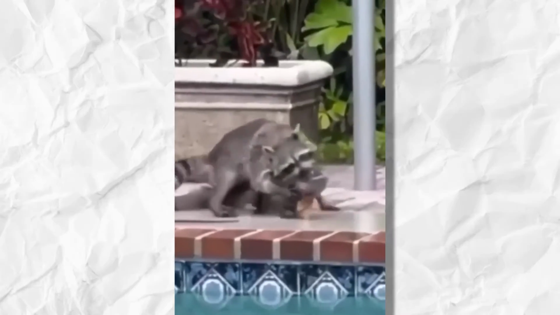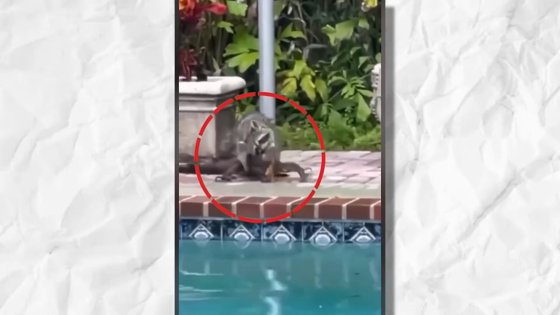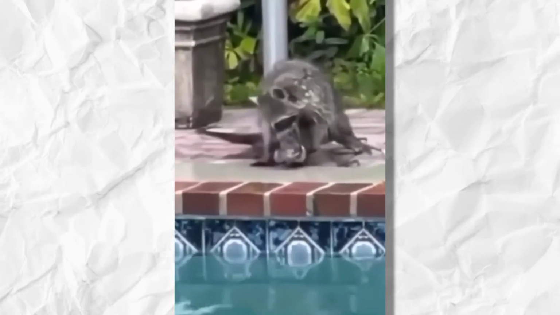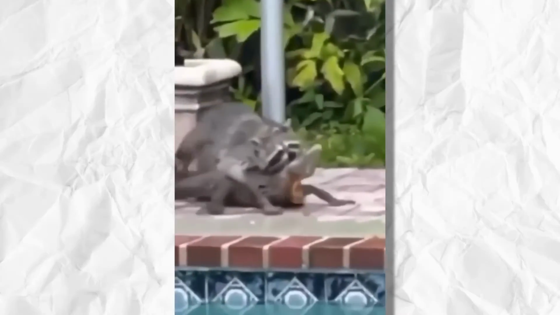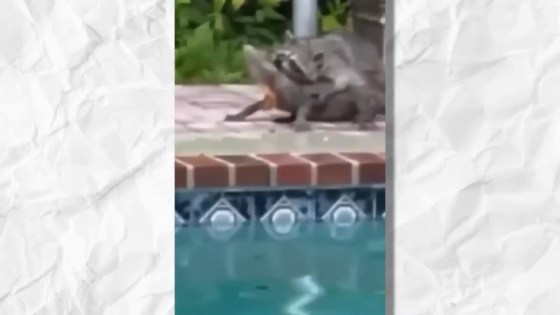The owner claims that the iguana merely carried on taking the sun bath next to the pool, despite the raccoon's attempts to restrain it. Since an iguana and a raccoon are loitering in the owner's backyard during the day, I'd argue that the owner has a bigger problem on his hands, though he may need to call someone to deal with these two. It did make for a bizarre thing to capture.